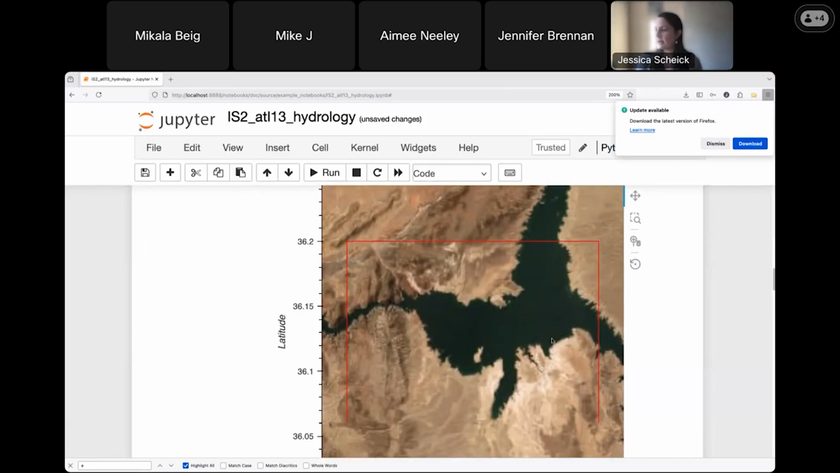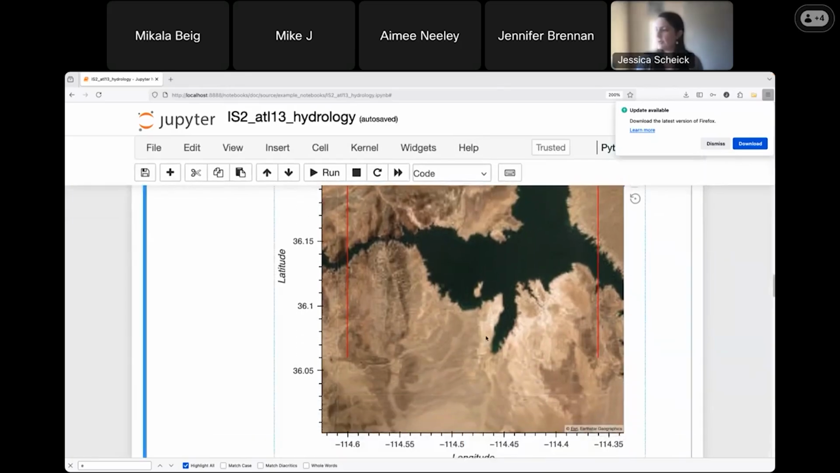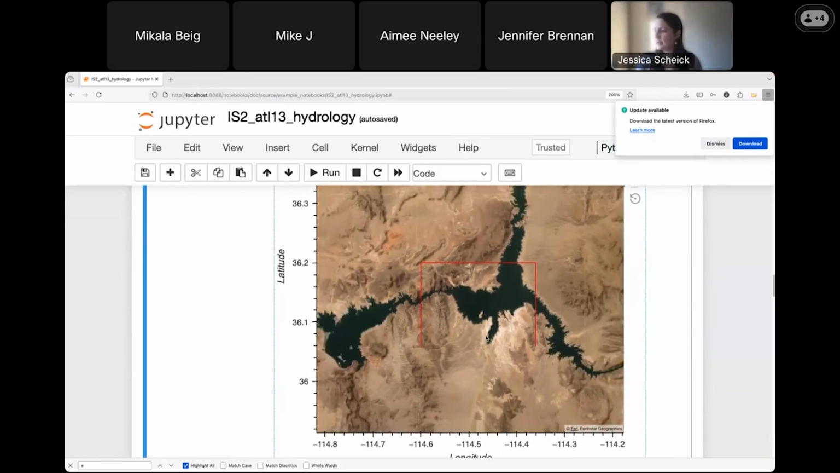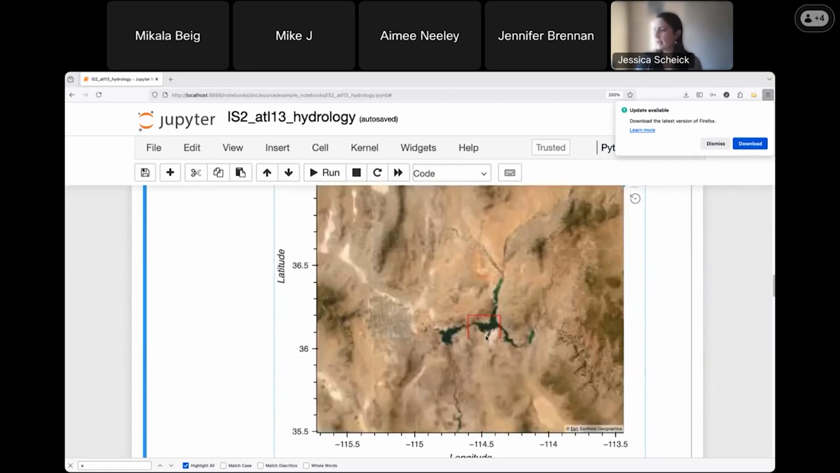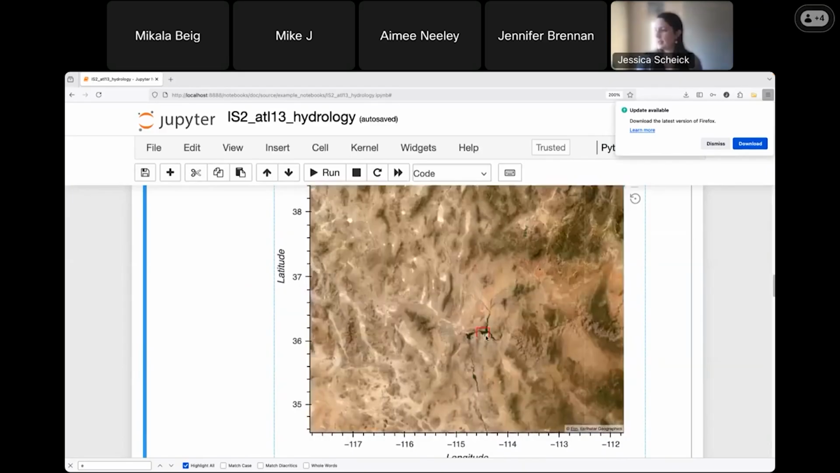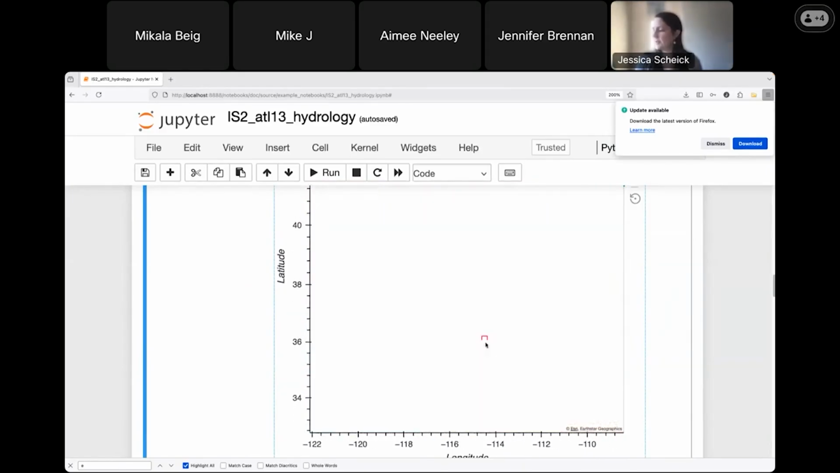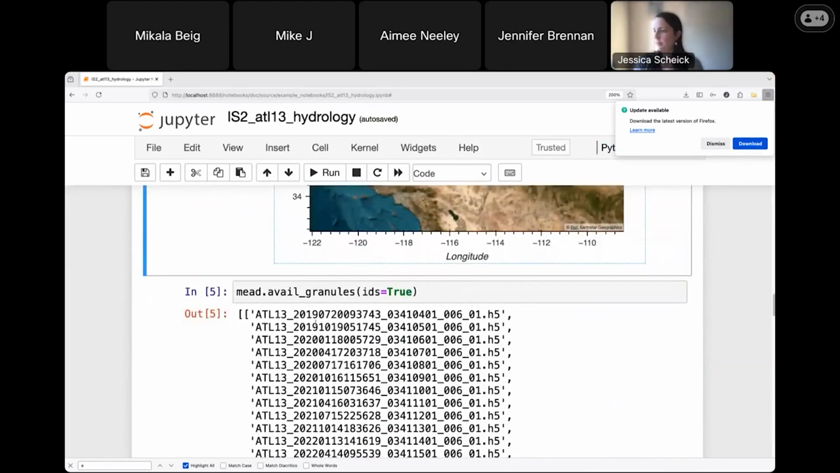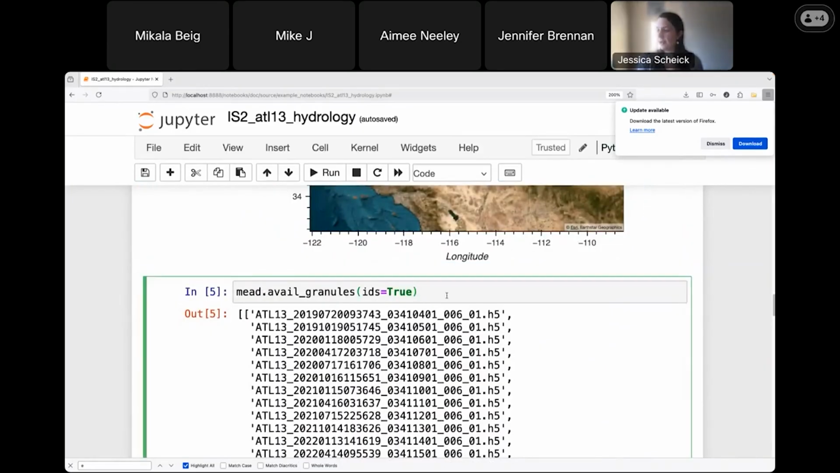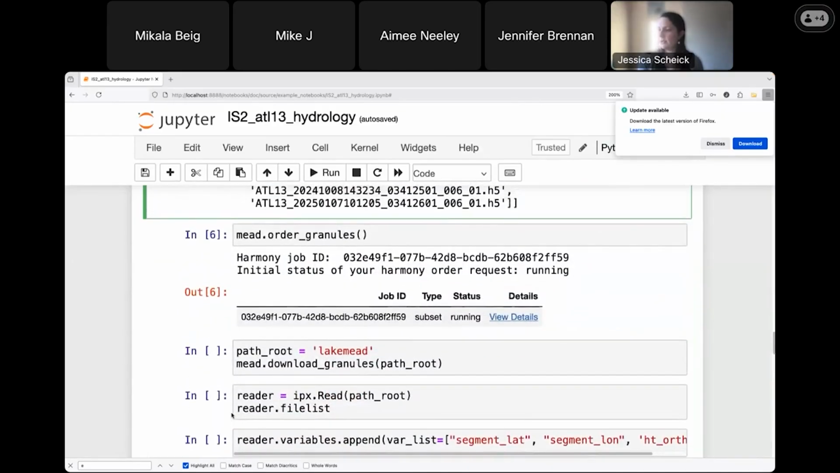We can see the bounding box that is our region of interest, and that's an interactive map that we can zoom in and out on so we can see where Lake Mead is and where our bounding box is in the context of the regional topography and also the context of the US. So here we've just said, okay, can you let me know what granules or files are available that have data in that area? So we've just printed a list of those there.